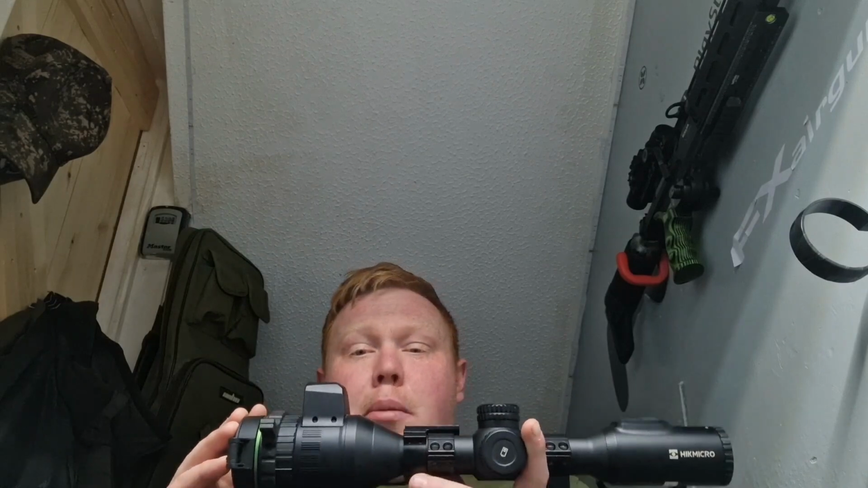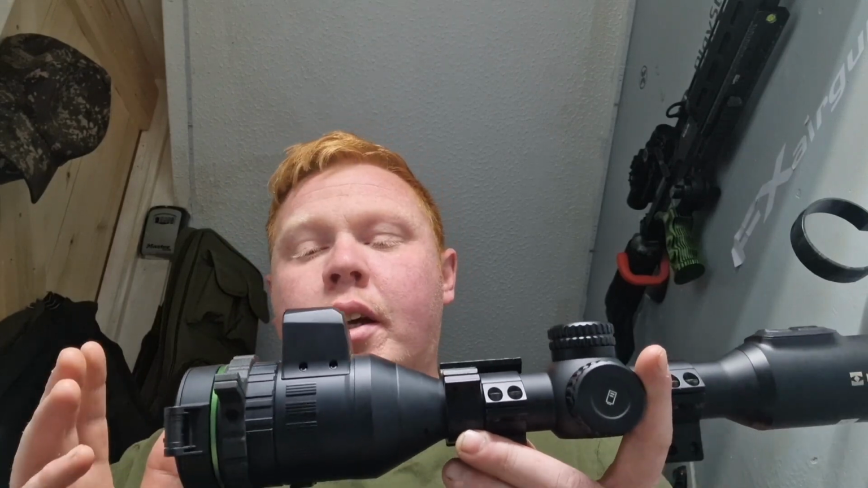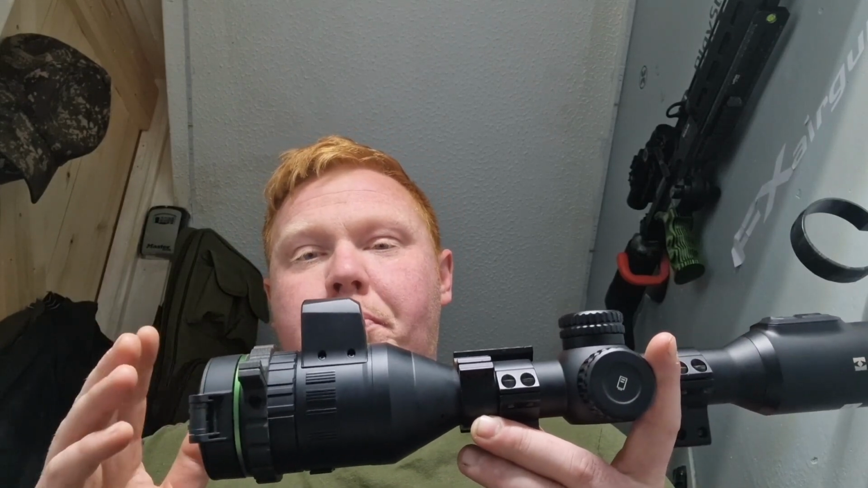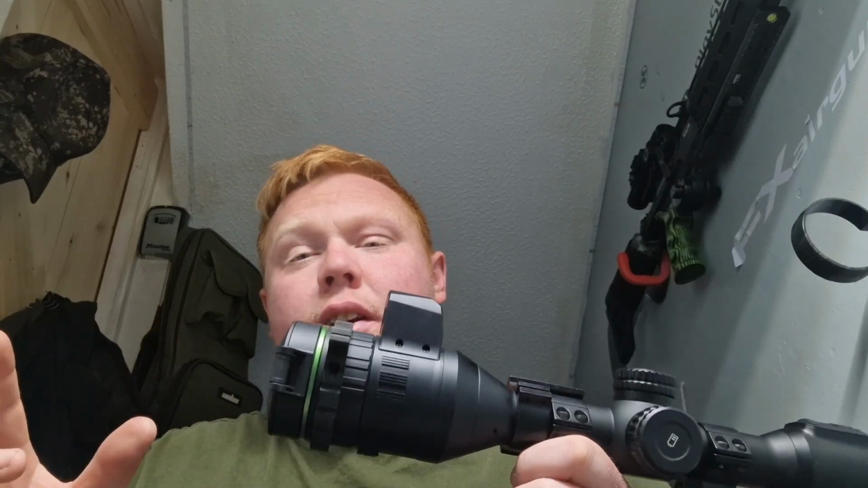You can connect to the Hikmicro Sight app, so you can go through, see all your videos, watch live streaming, see all your photos. Now, that's an absolutely brilliant idea, I think. So if you're out shooting with a buddy like I do, I shoot with my brothers, if we're ratting or anything like that, I can connect to the phone and see exactly what he's seeing. So that's a really good app as well, guys. There's no lag, absolutely brilliant. You can also zero the scope through the app, change the settings of the scope, you can zoom, you can record all through the app, which is a really good feature, I think, personally.